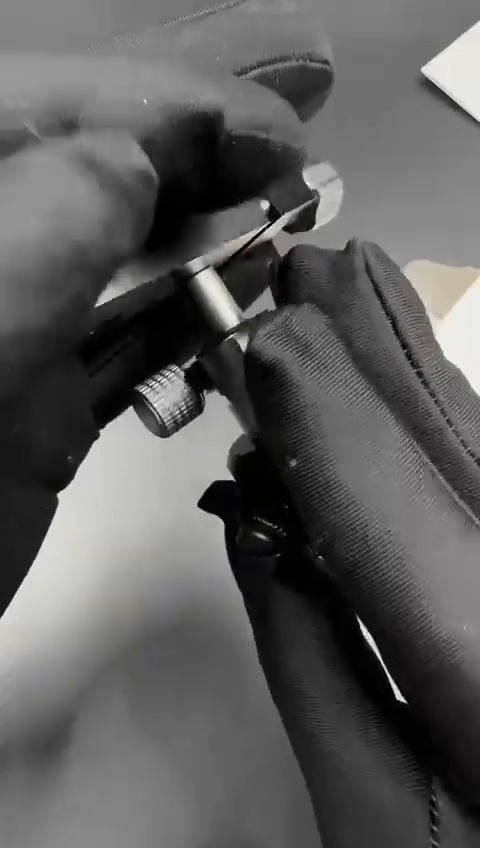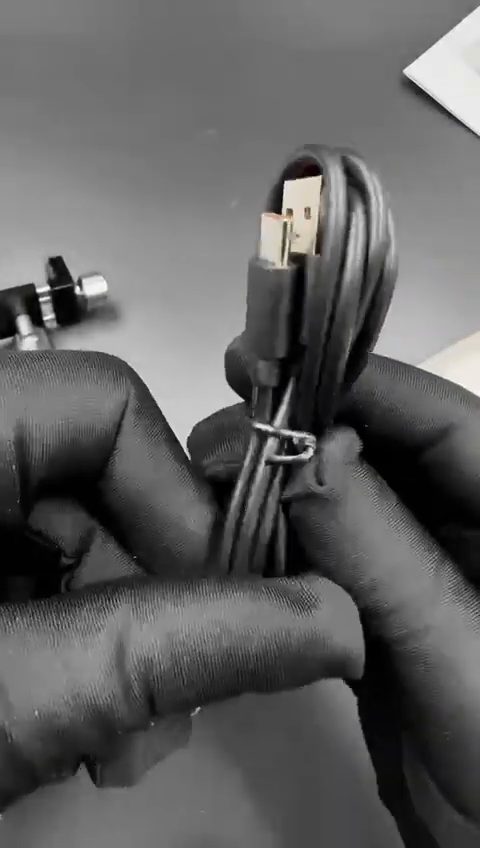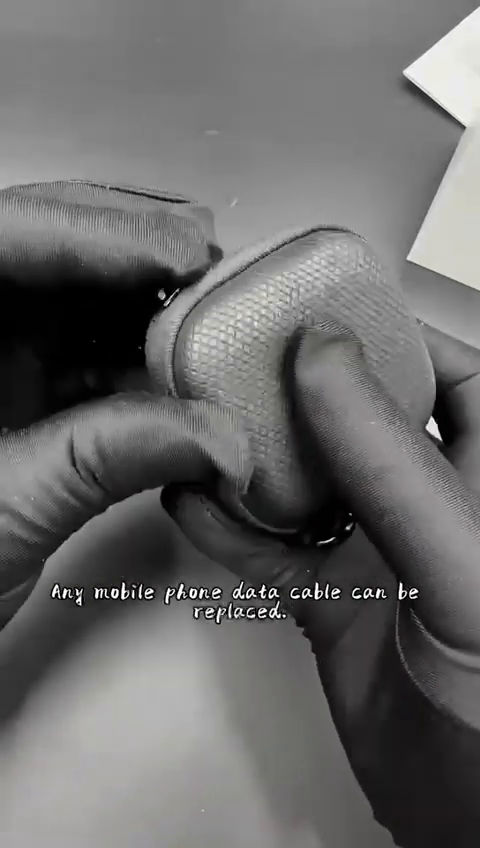Thermal imaging bracket. Design with a universal arm torque. Real-time transmission of images using the Type-C data interface. Compared to the design of the female head of the previous generation, the Type-C data cable of this unit, any mobile phone data cable can replace it.